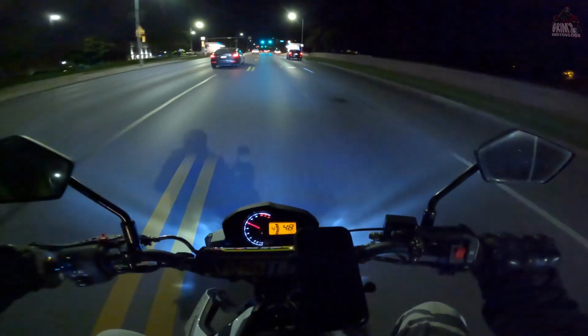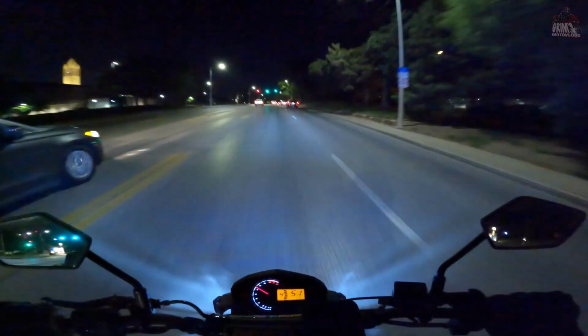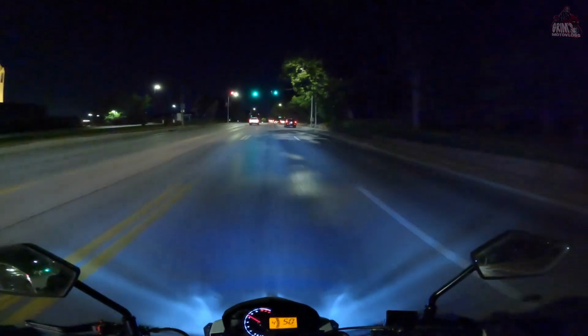Bike really likes it when it's cool out. We're in 4th gear, accelerating uphill. Not very often you get to do that on the Z125.